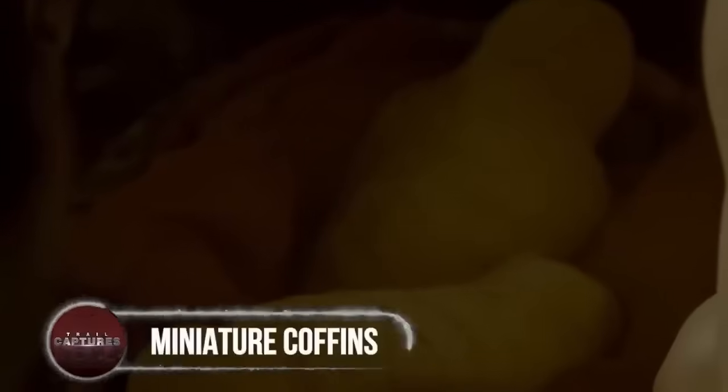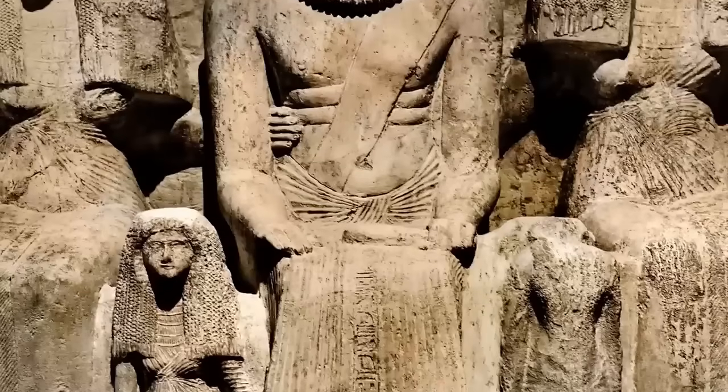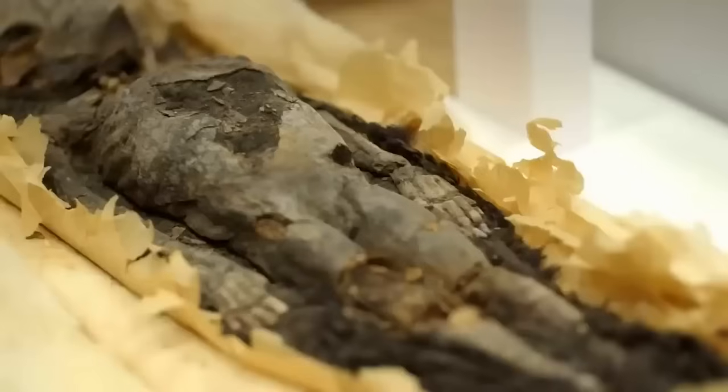Miniature coffins. While digging up a tomb of an ancient king in Egypt, the archaeologists came across the tiniest coffins, and inside them laid the tiniest mummies of stillborn babies of the king. Though the scientists know that such mutations and stillbirths were common in the ancient world, they were still investigating the fact that these two baby girls were born along with their father.